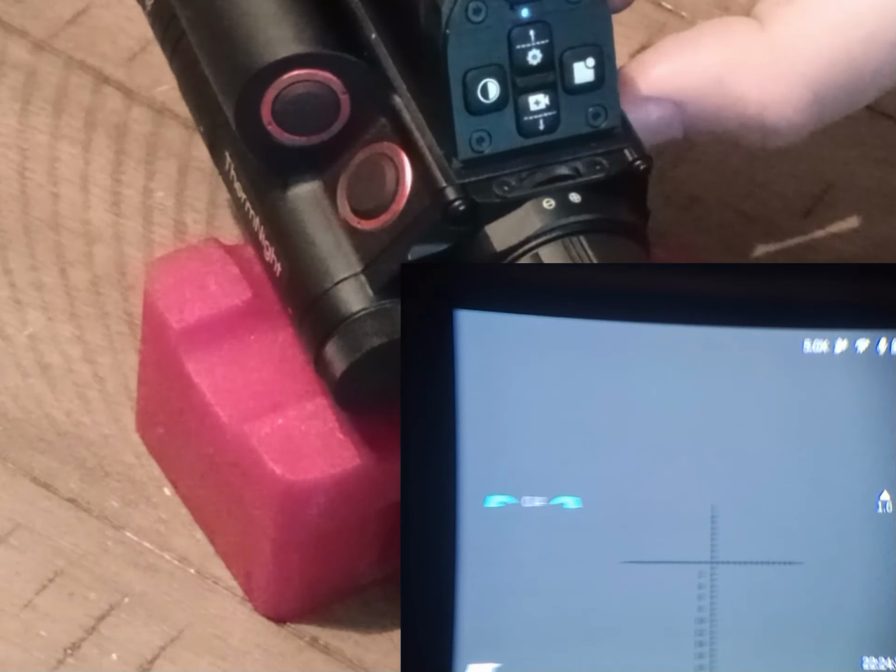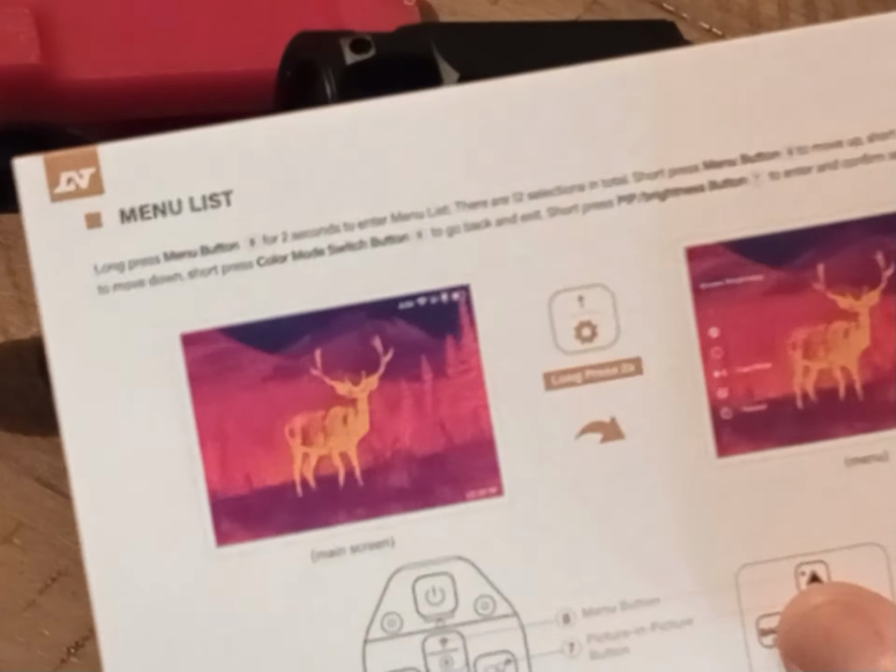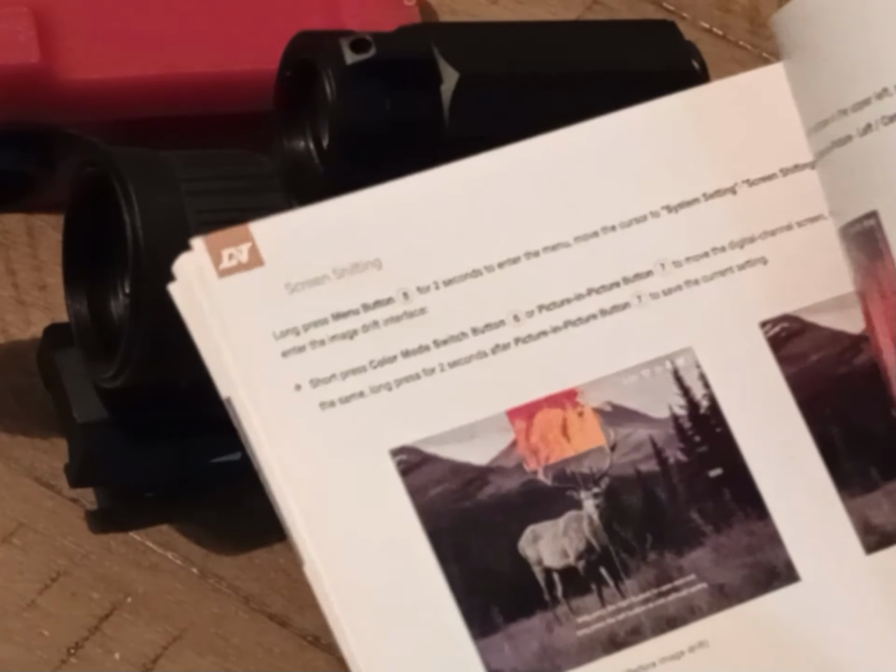So anyways, I hope you see here how awesome this little scope is for what it is. The manual is very detailed, and like I said, one of the best manuals I've looked into, and they're very specific and laid out, so it's super easy to follow along. Get the hang of the scope and you'll be set to go out in the woods.